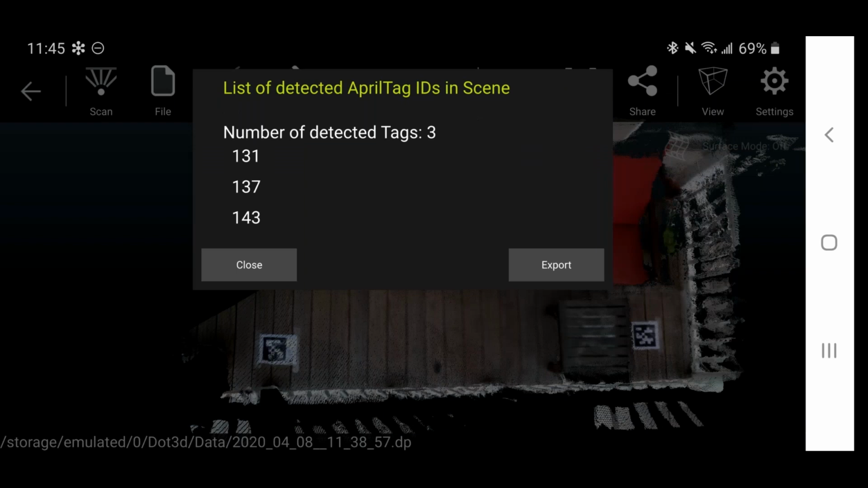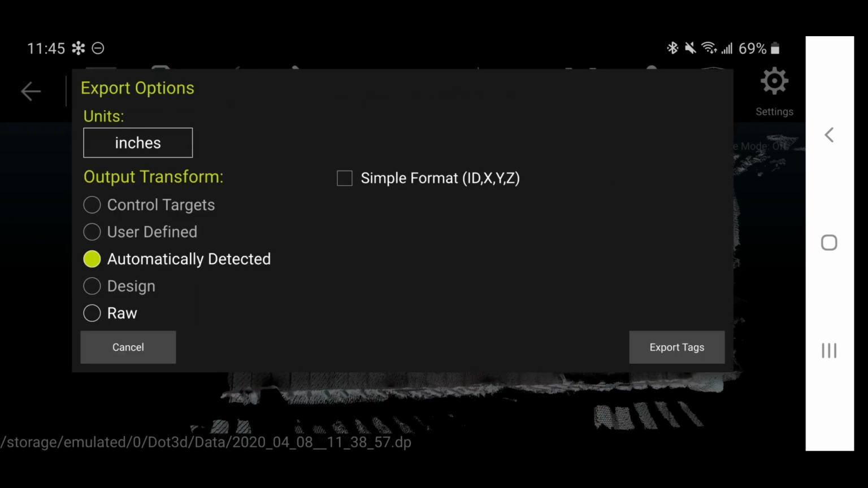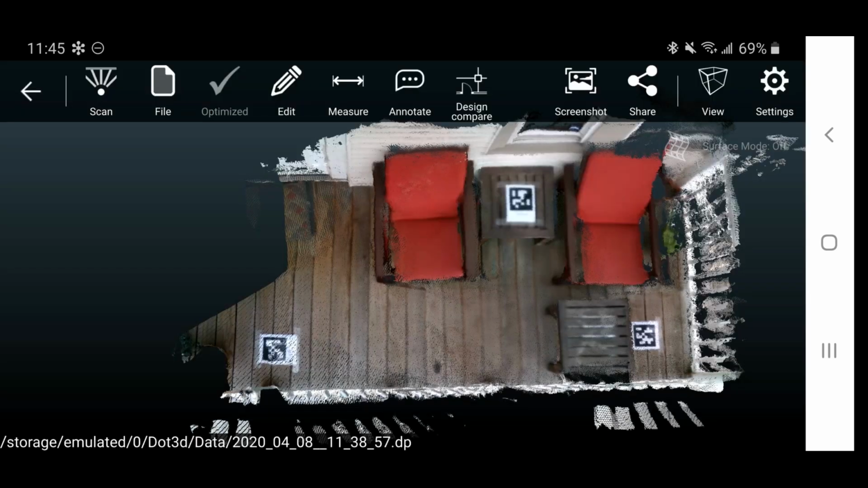So if I had another scan, going from the porch down the stairs in this apartment complex, it would link those two scans together and they would come up in corresponding coordinates in Recap, for example. So I select export. The only thing you have to note here is that you want to make sure to check this box, simple format ID XYZ. What that's saying is essentially keep this a clean, simple file that's meant to be read back into Dot3D, and export tags.